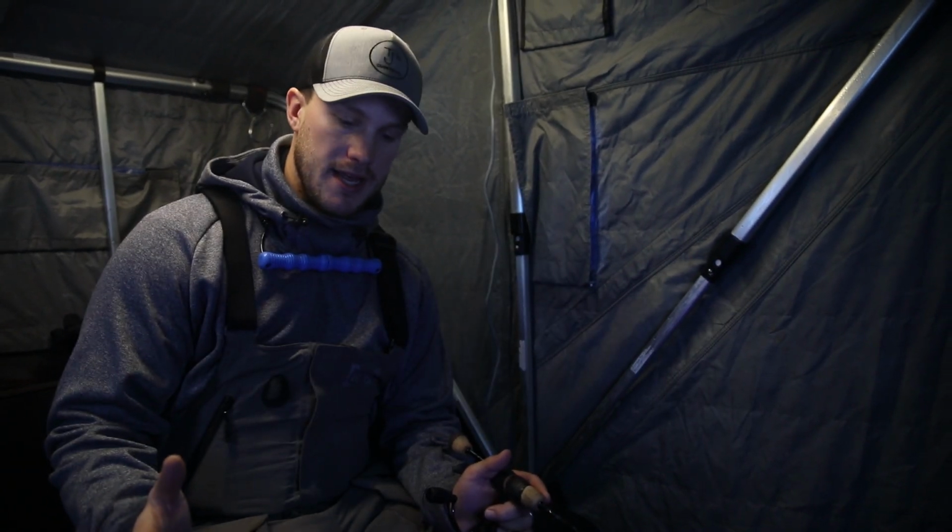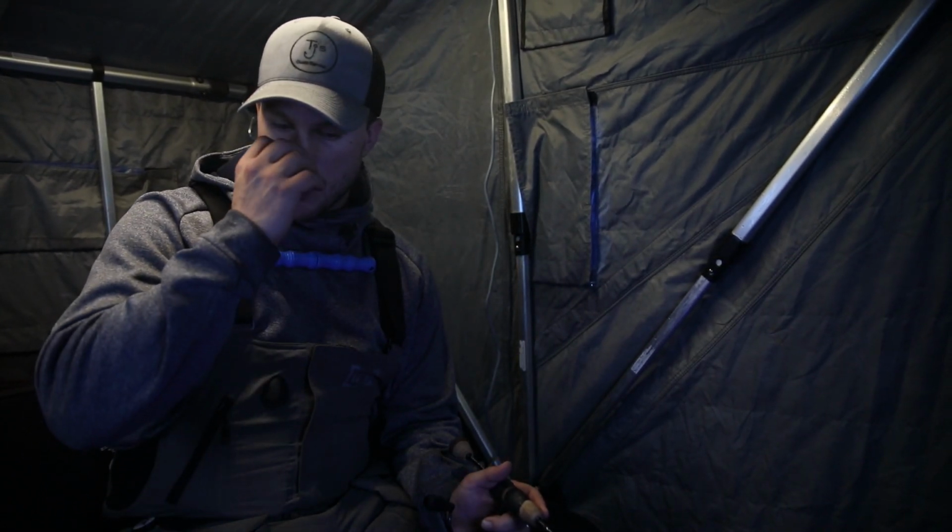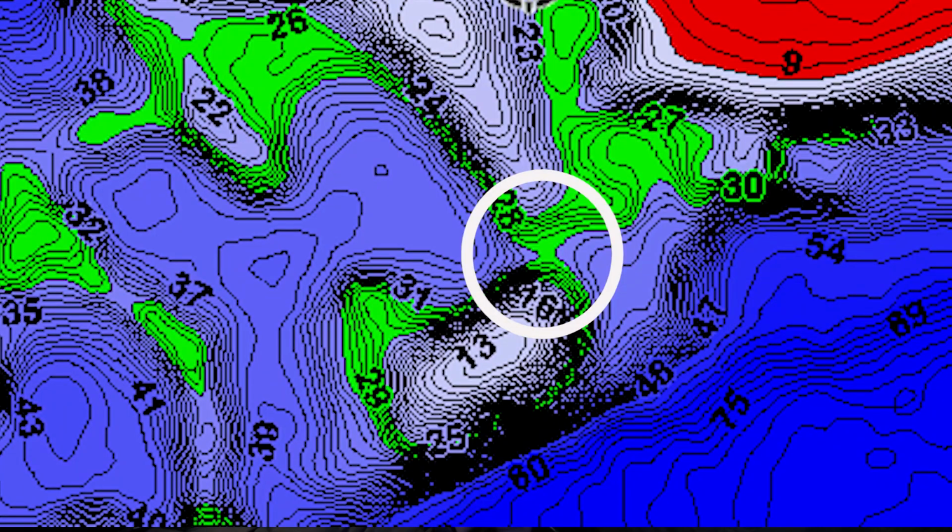Where we're kind of set up today is kind of a neat area. We're in a little bit deeper water, about 28 to 30 feet. And we're actually in a little bit of a saddle in between two humps. I really like this area. The fish seem to cruise through here.